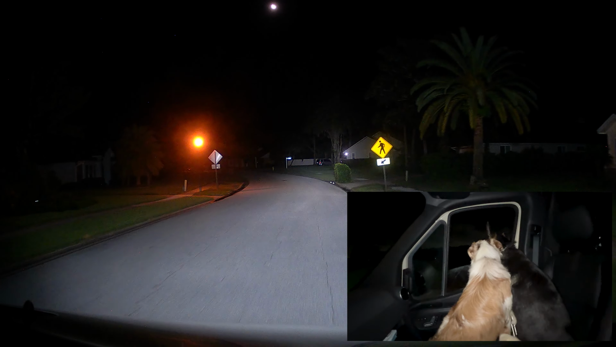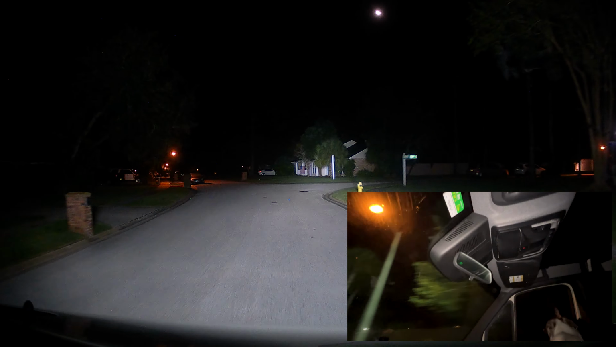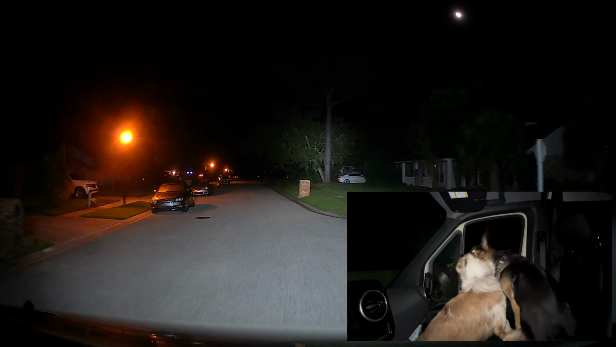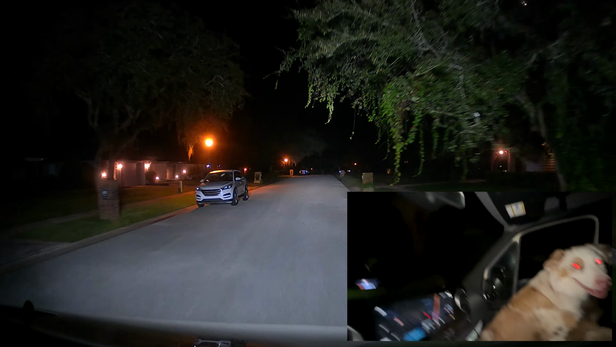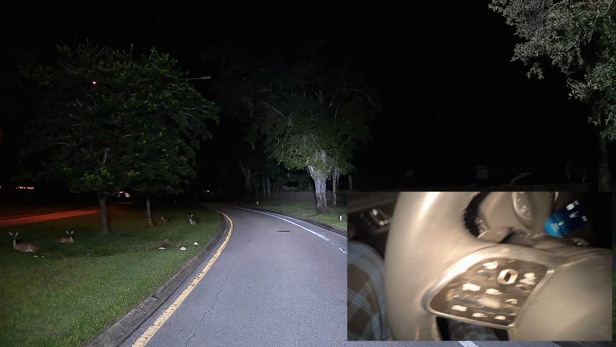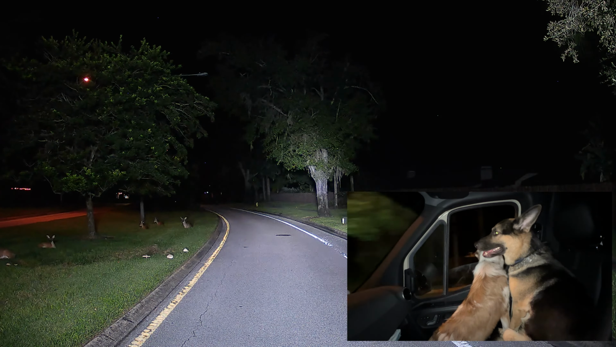My neighborhood is located next to an animal preserve in Longwood, Florida. Or is it reserve? Preserve makes it sound like jelly. Well, here we go. We got a gaggle of deer. I know they're not called gaggle, but when you do your video, you can call them anything you want.